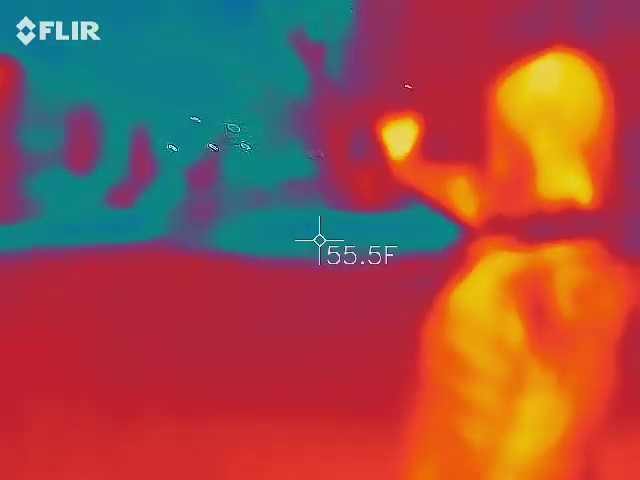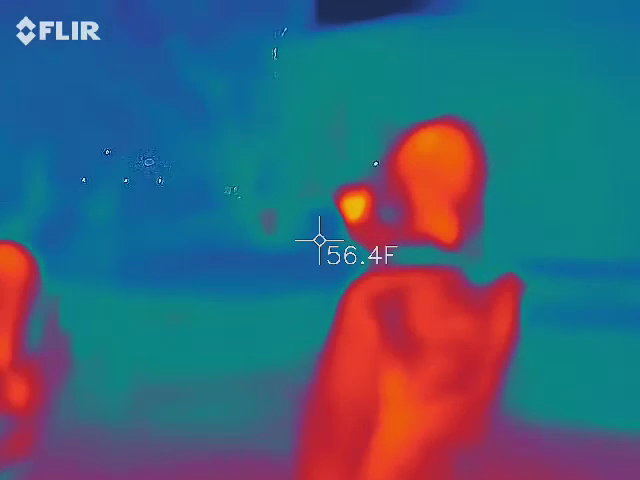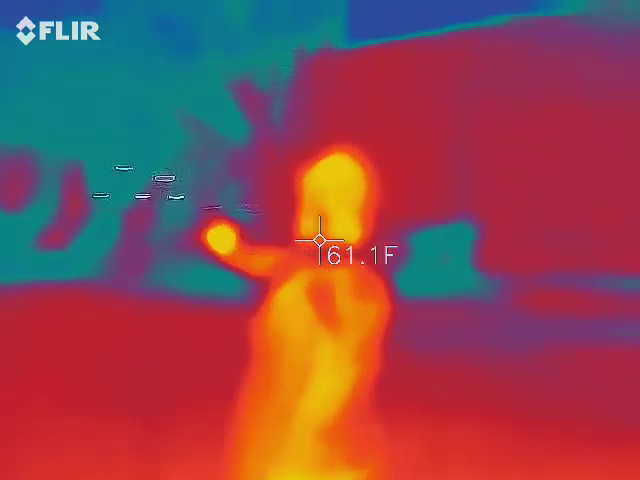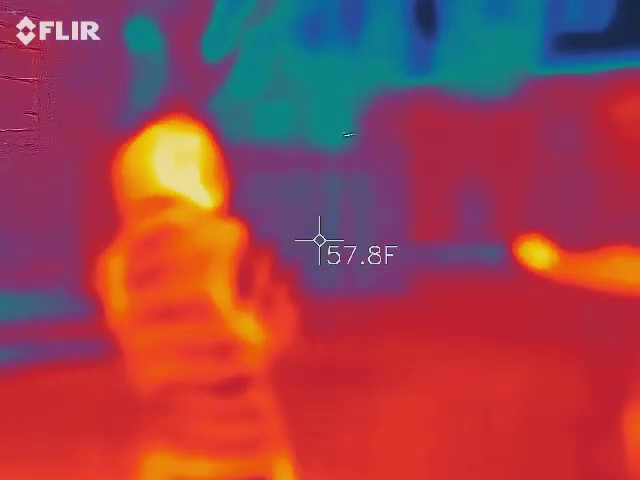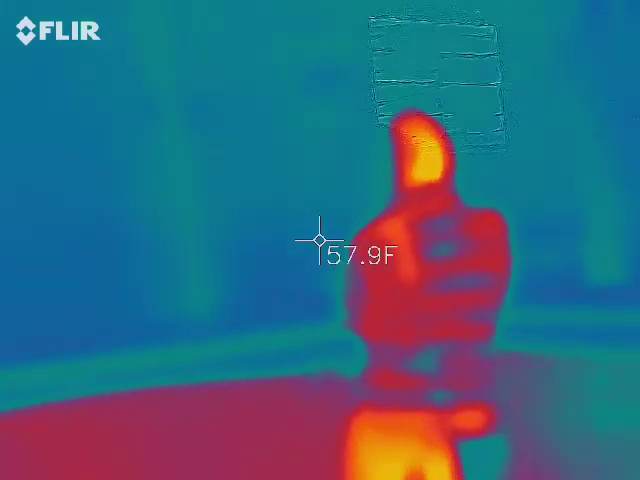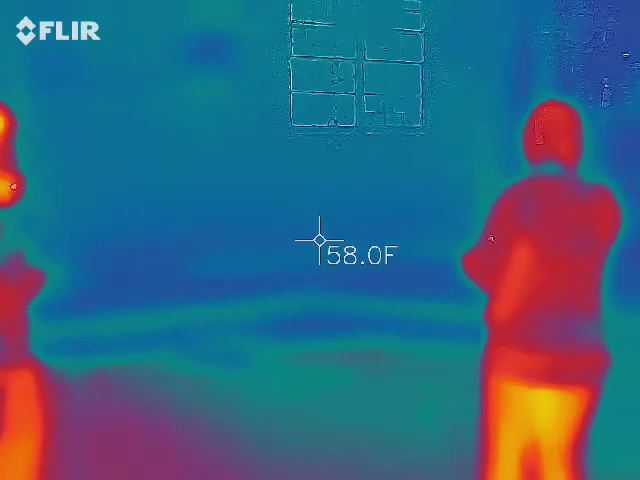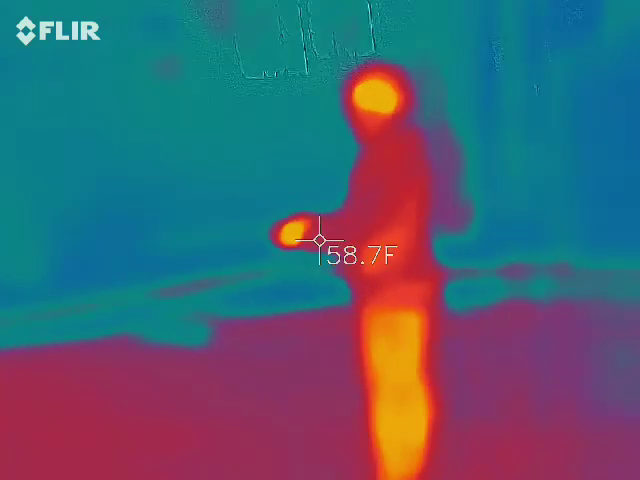It went from all the way up. What color is the wall? Interesting. So it's got to be close to the barn, I guess, right? Oh, it's coming from the office.